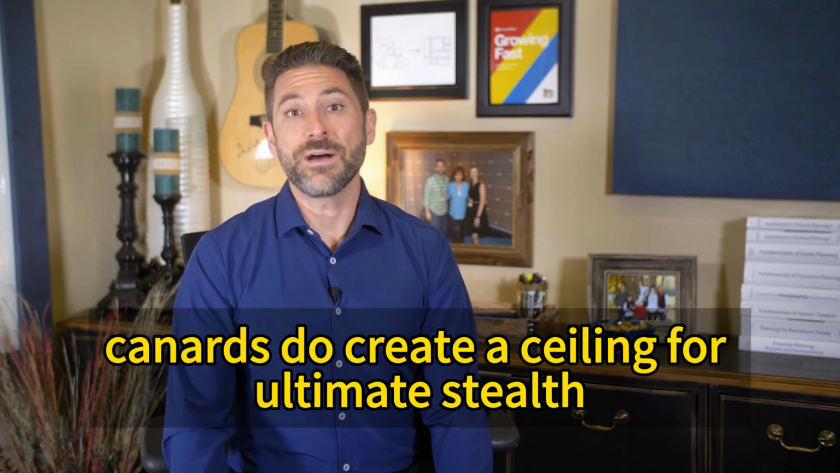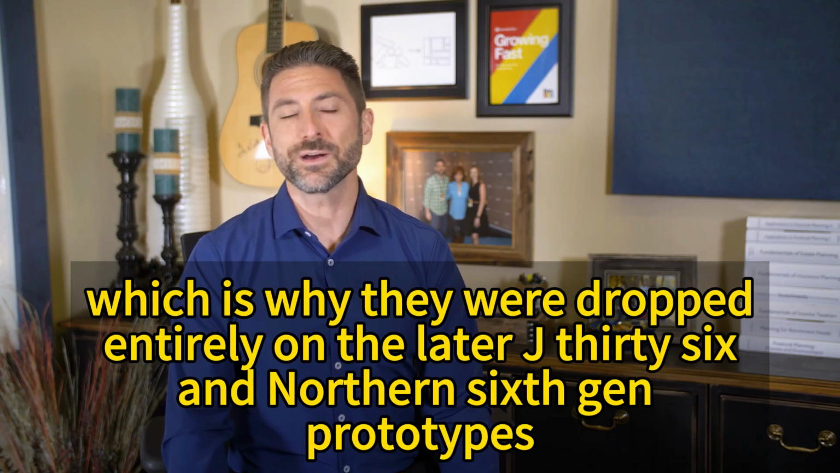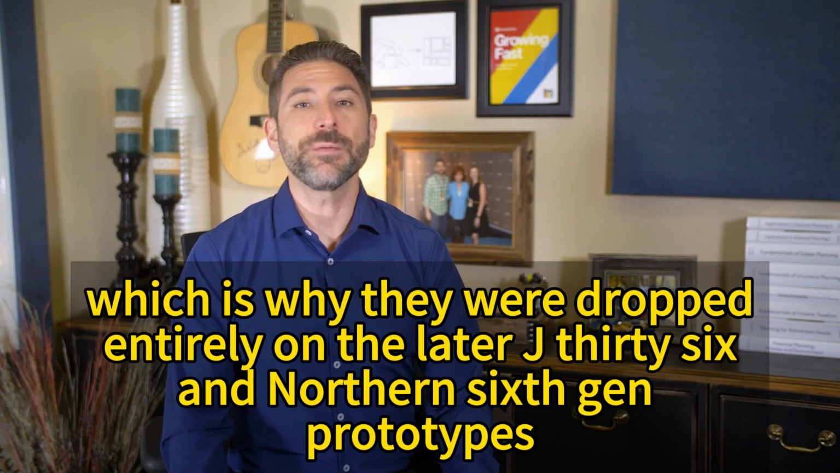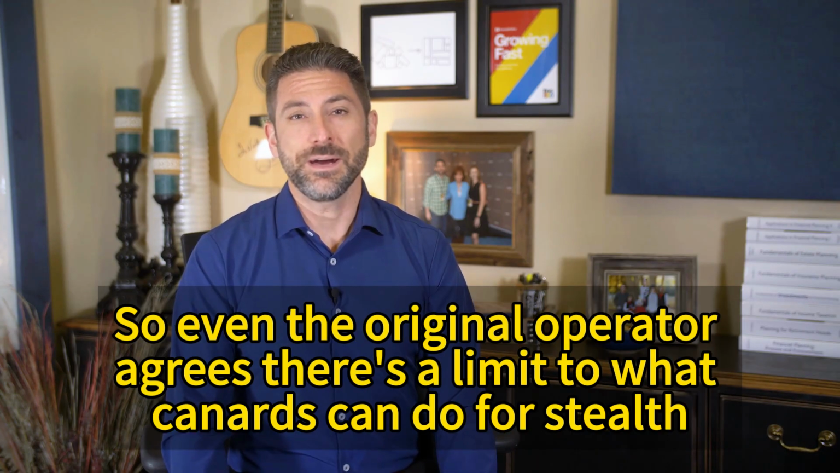That's not opinion. That's basic geometry, and you can see it with your own eyes if you look at the photos. That said, canards do create a ceiling for ultimate stealth, which is why they were dropped entirely on the later J-36 and Northern 6th gen prototypes. They went tailless and canardless. So even the original operator agrees there's a limit to what canards can do for stealth.